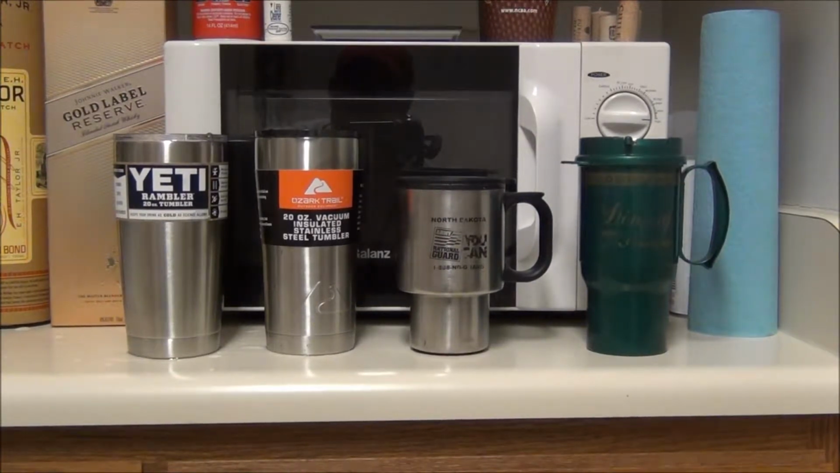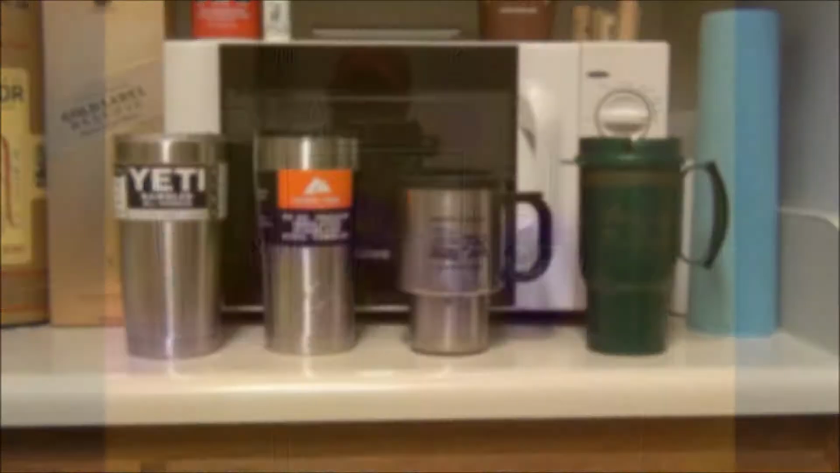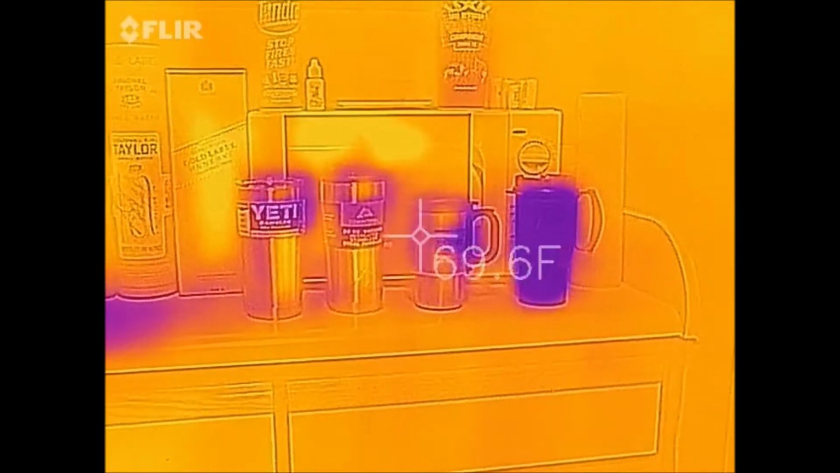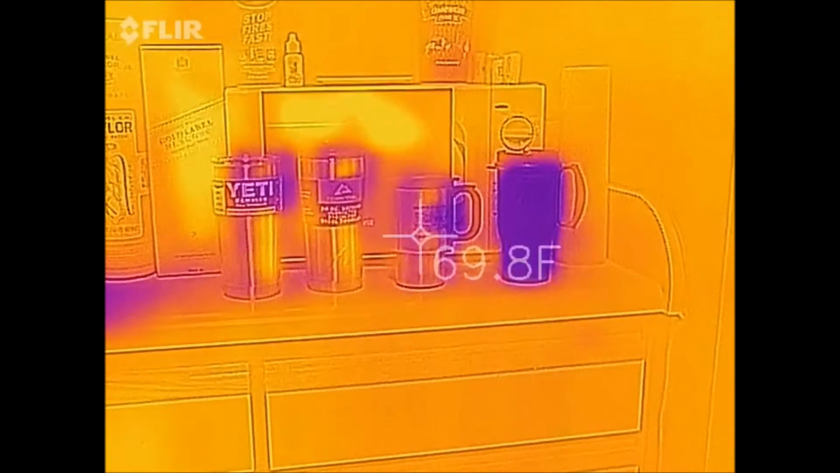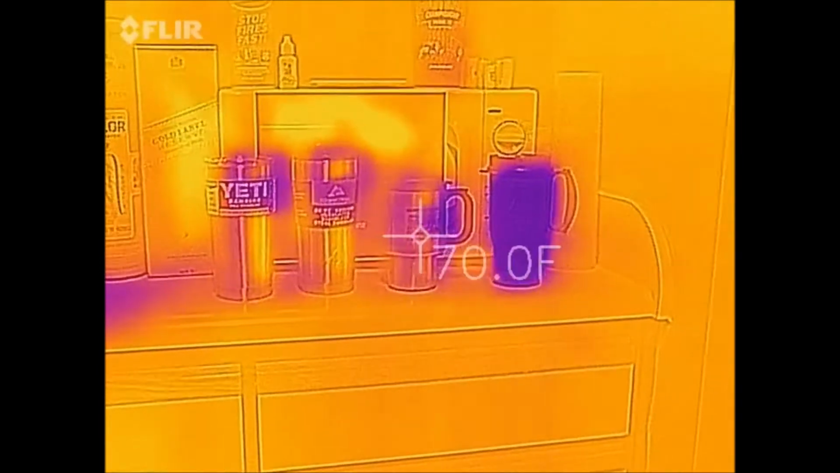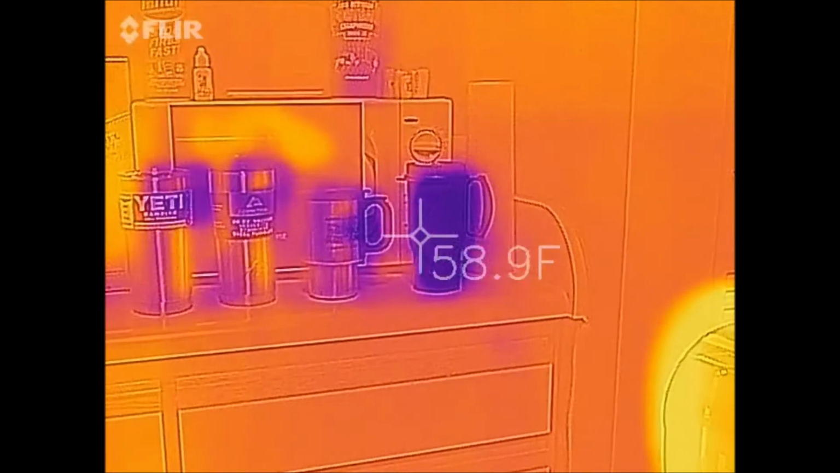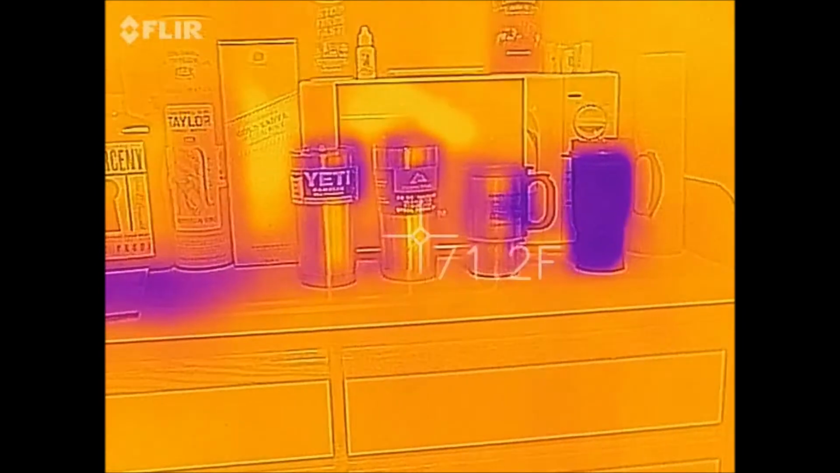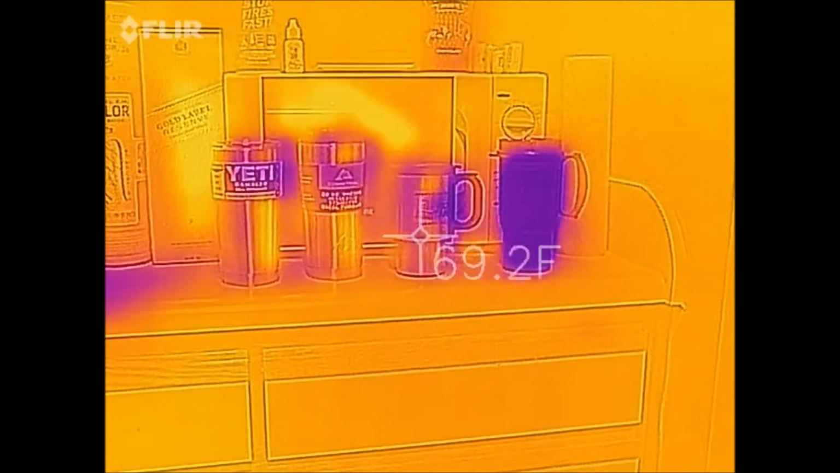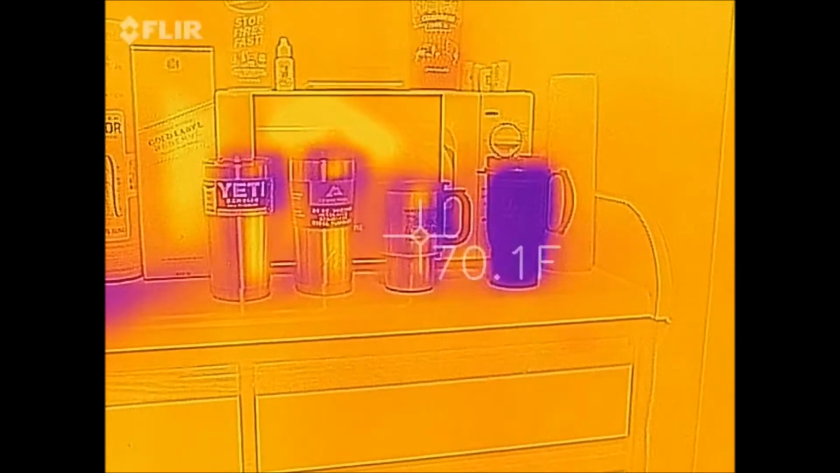Alright, so now we have the Yeti, the Ozark Trail, my first enlistment bonus, and a memento from NDSU here. Let's see how they perform. Okay, so what we're looking at here is the outer surface temperature of the cup. If the cup was a perfect insulator, it would basically be room temperature. You can already see the cup on the end is not doing very well. But right now it's hard to tell the difference between the Yeti and the Ozark Trail. My enlistment bonus is almost but not quite as good.